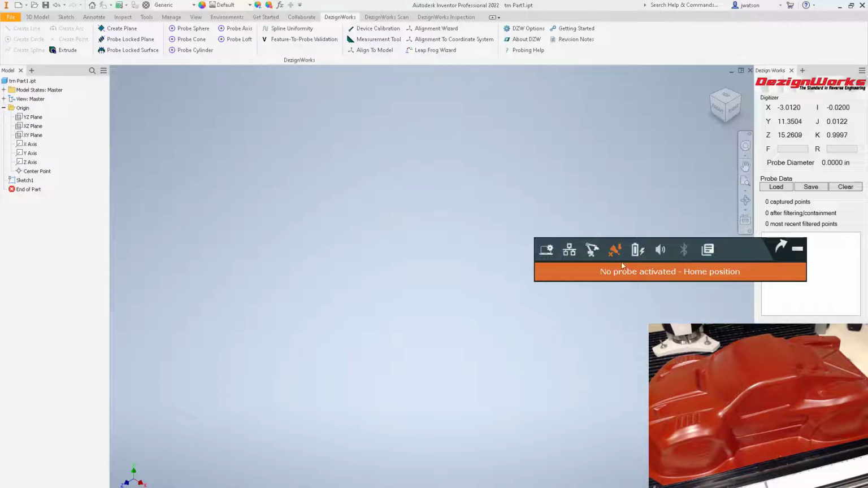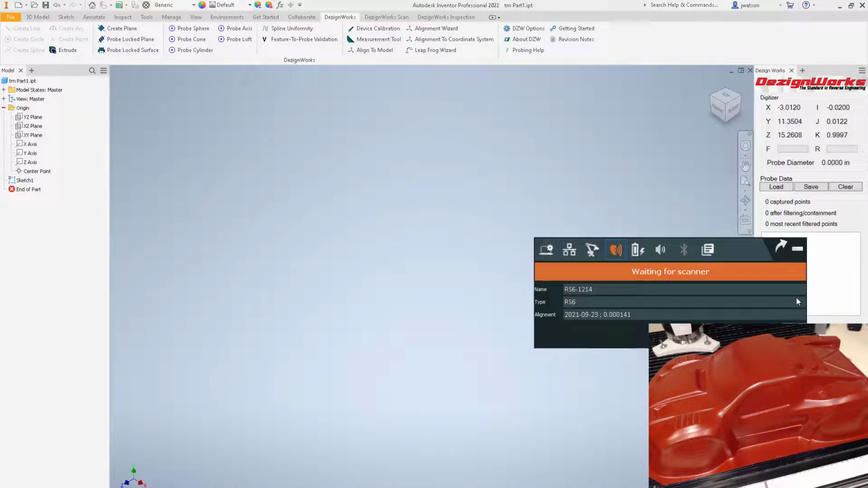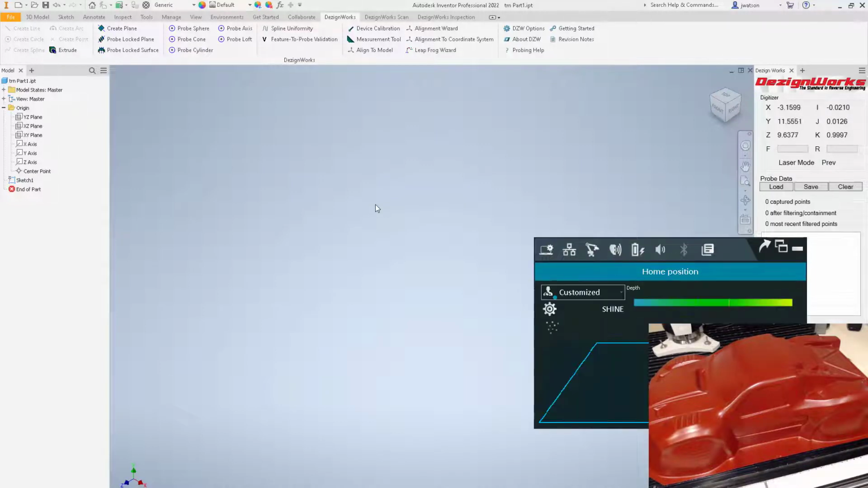This is just another way. You can actually select this and switch it up, and it's going to show you a little pull down. We're going to switch to the laser. Now you know the laser's on. This happens to be the RS6, and it's got shine. So let's go into the settings once.